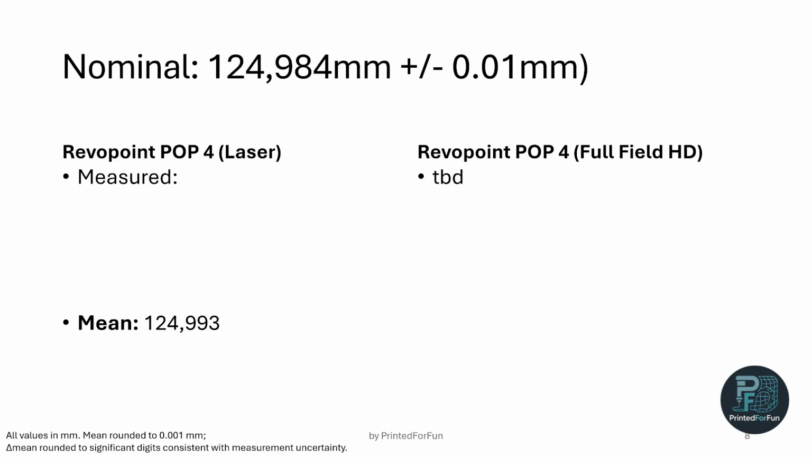Now about the results for the laser mode. Sorry, I see that the animation is a bit crooked, but it will work. So the mean value, keep in mind the nominal is 124.984 millimeters. Here you can see it. The mean value is 124.993.